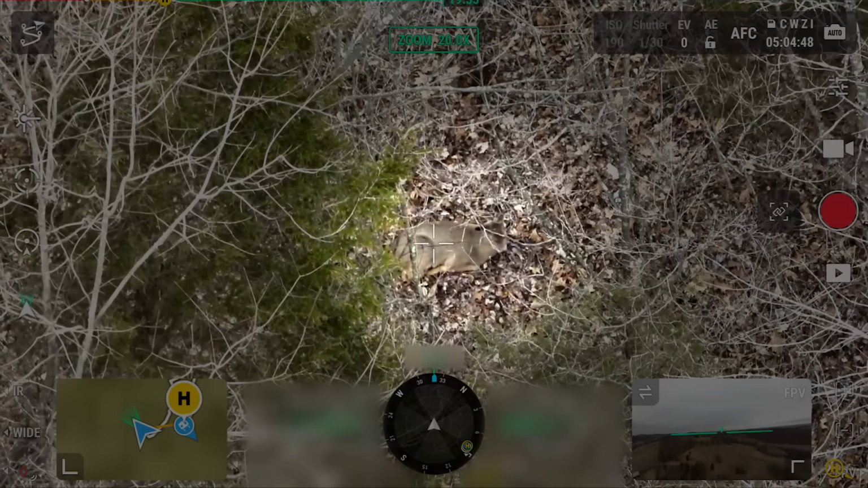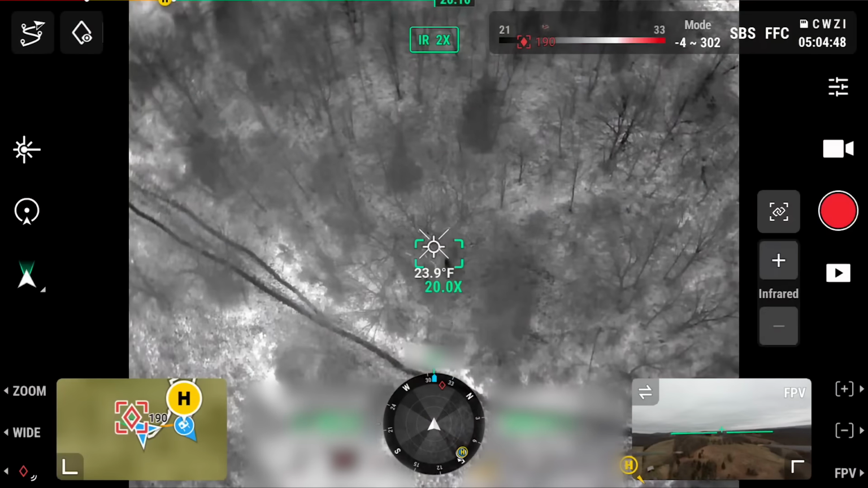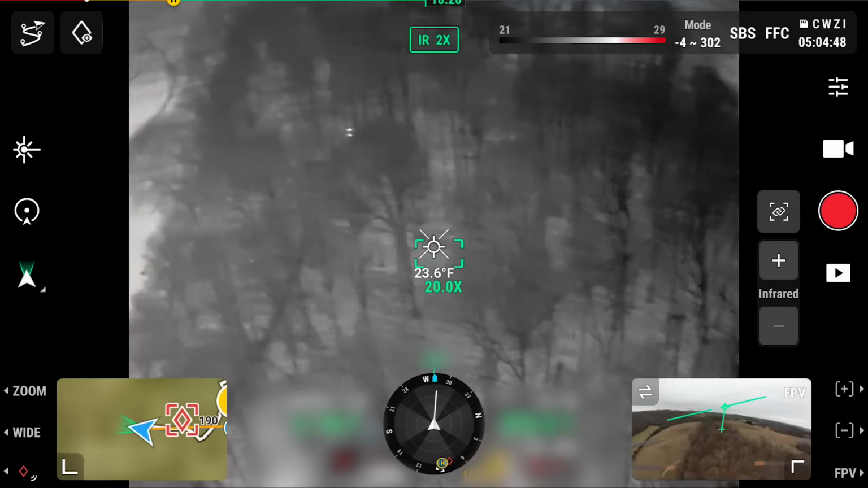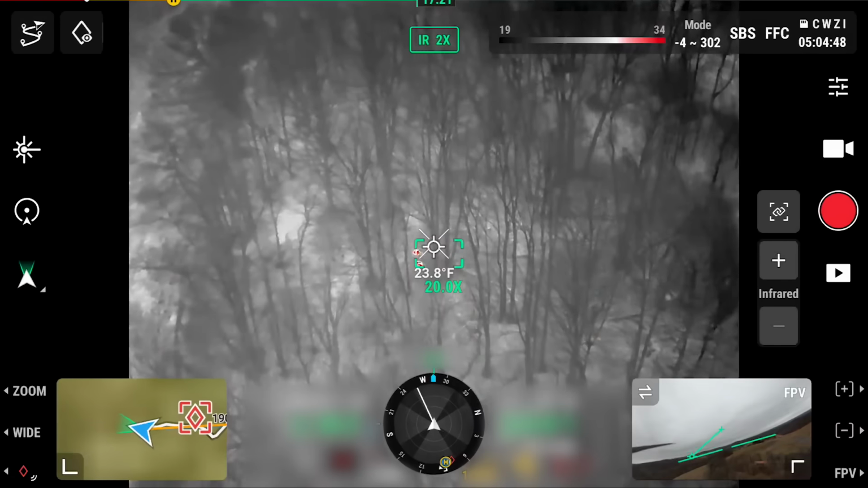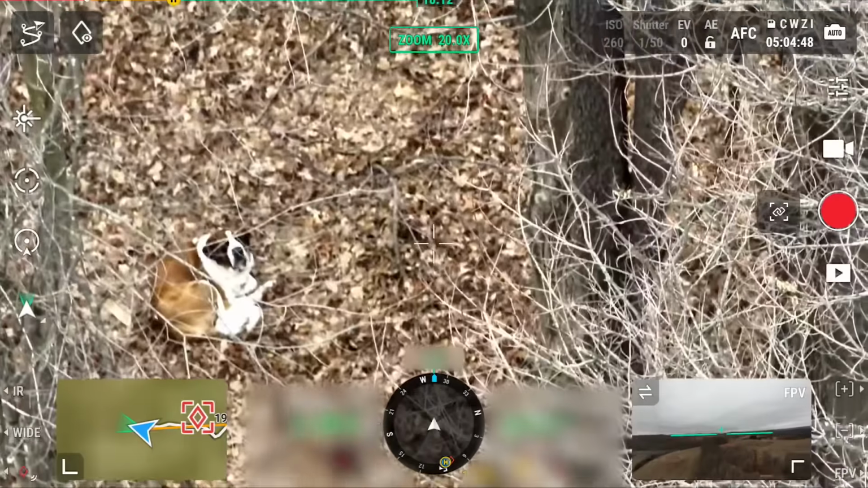So I don't get that, you know? Something. Two signatures. Oh, there they are. There they are.